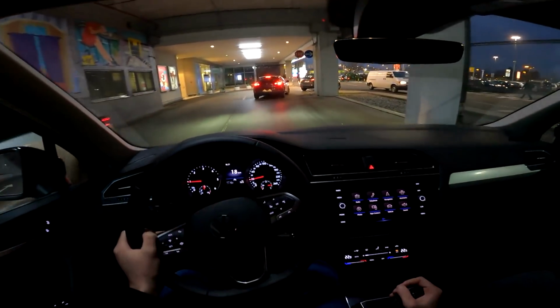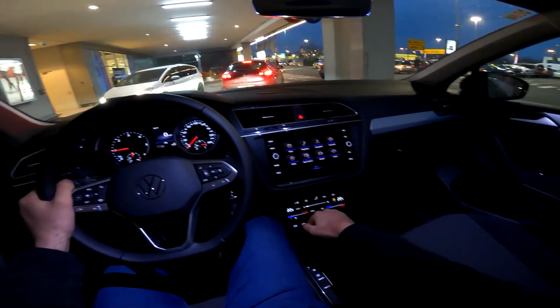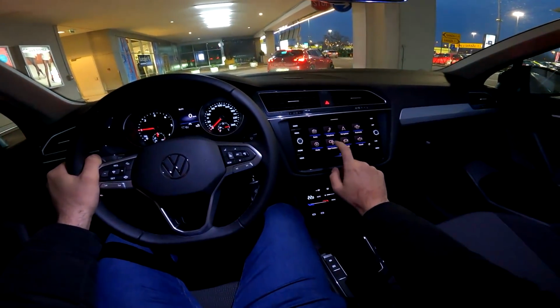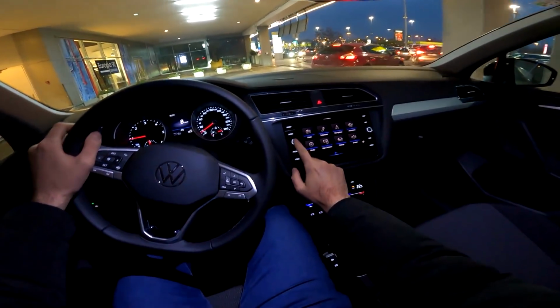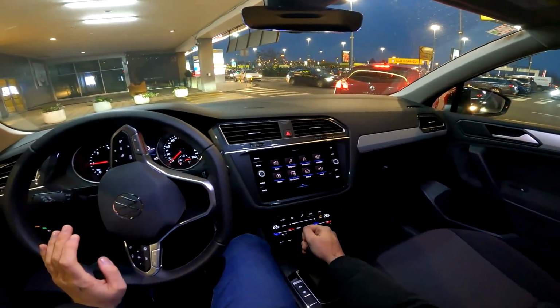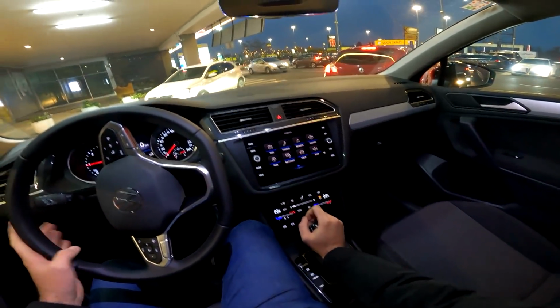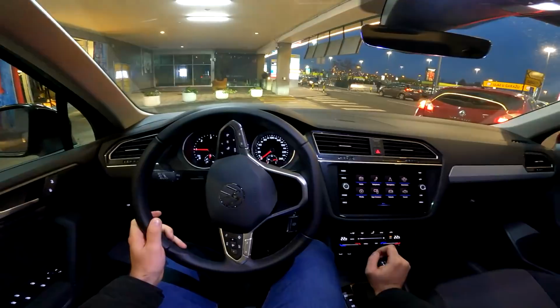So tell me in your comments which you would choose. I actually love this one. Let me actually turn on those lights right now. I love this one because you still have the knobs here for the volume and for changing various things, but you still have a big screen, so I think this one is rather nice.